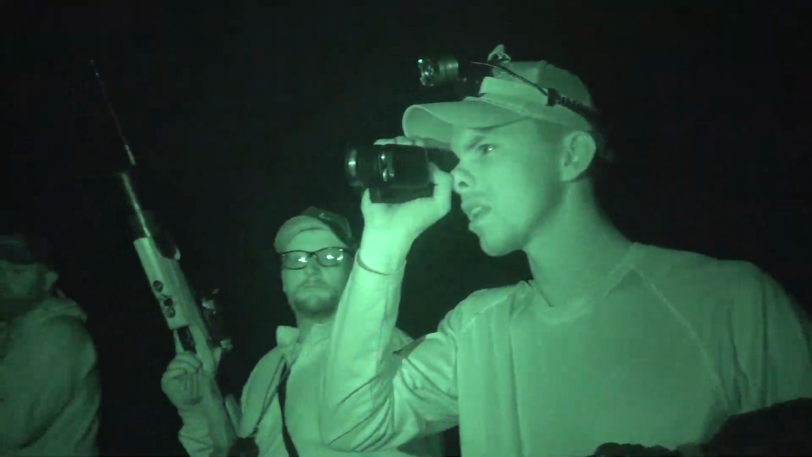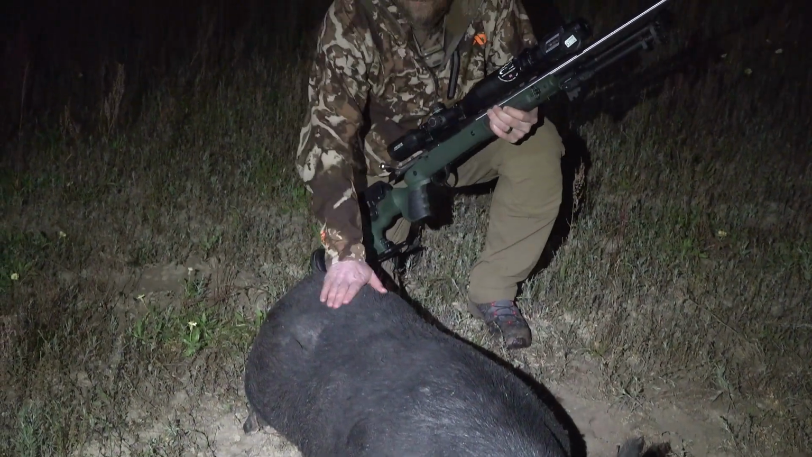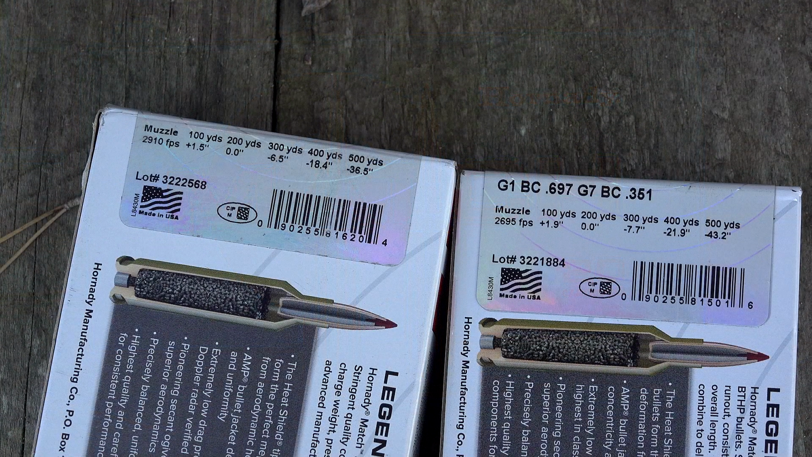We were here in March as well, and we did some shooting for pigs, and we learned a lot, to put it that way. So what we did for this is we changed from the 6.5 Creedmoor to the 6.5 PRC, just for that extra power level. That's 200 feet per second more, so it gets to the animals quicker, and especially at long range, you don't want them to move too much before they're hit, right?